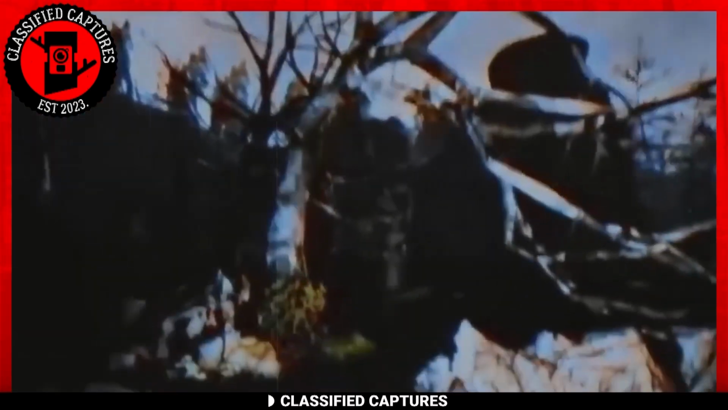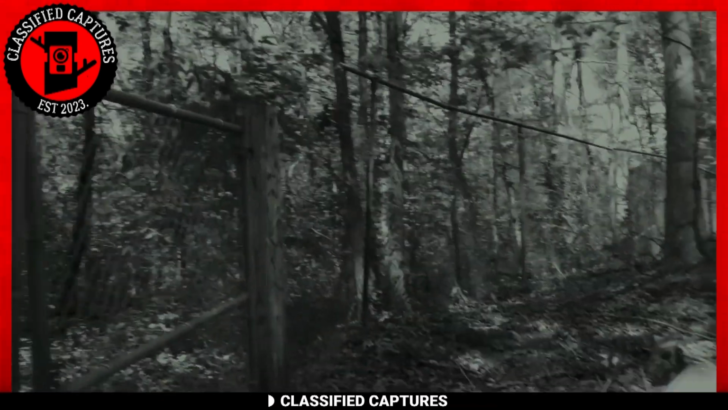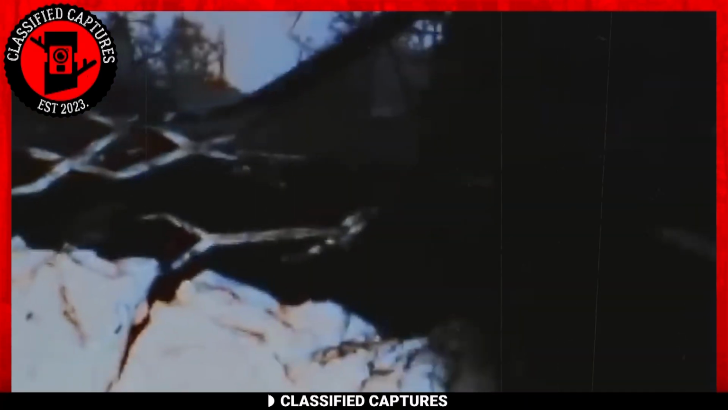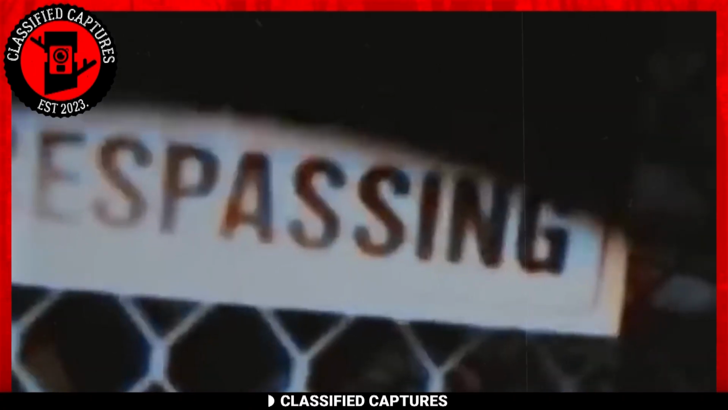In the next footage, you would not believe what a man captured deep in the woods. This man is reported to have heard a strange noise coming from the woods and decided to investigate. He set out with his camera and torchlight in the night to find out what was behind the strange noise. As he followed the enigmatic noises, his journey led him to a mysterious and foreboding fence adorned with a stern warning: no trespassing.